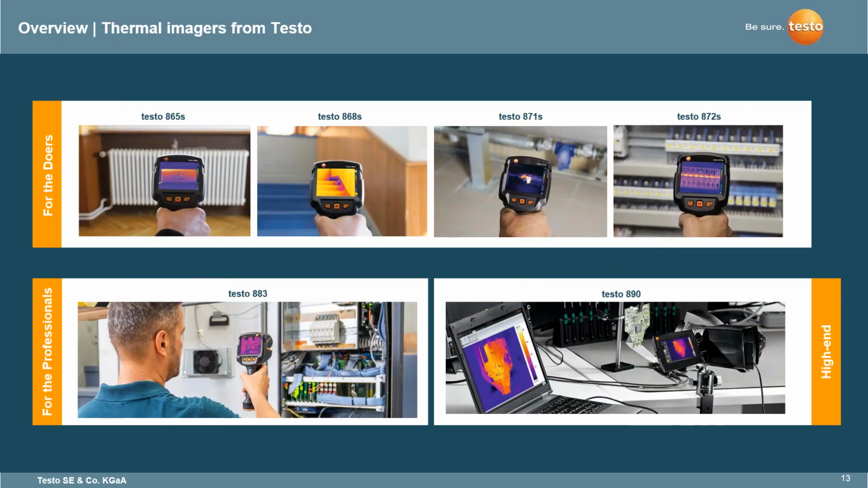So just to give an overview of the portfolio of the Testo thermal imagers, we've got 6 different imagers here. And I know there are many other imagers out there, but these specific 6 are unique to each application that they're relevant in.